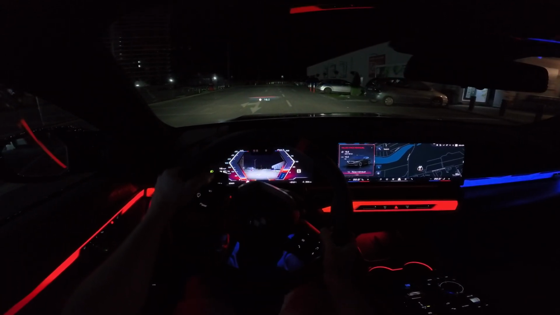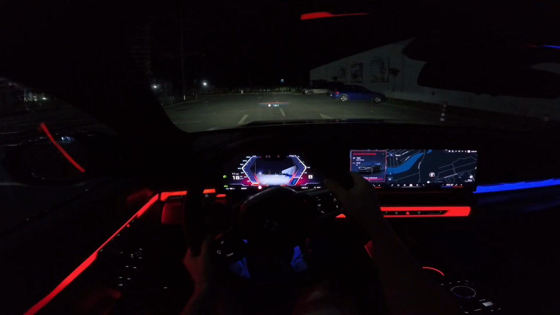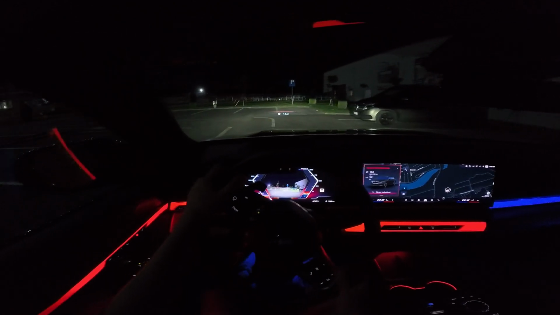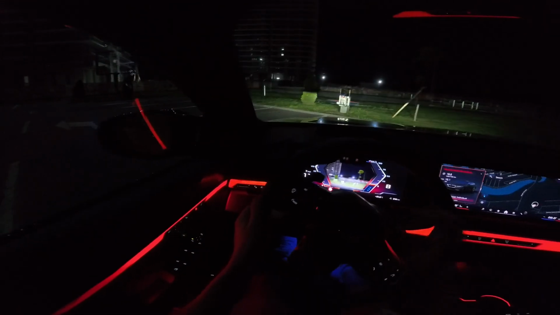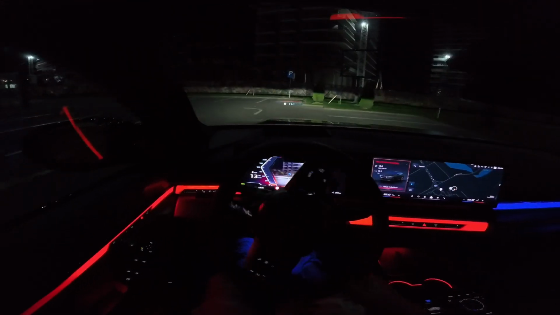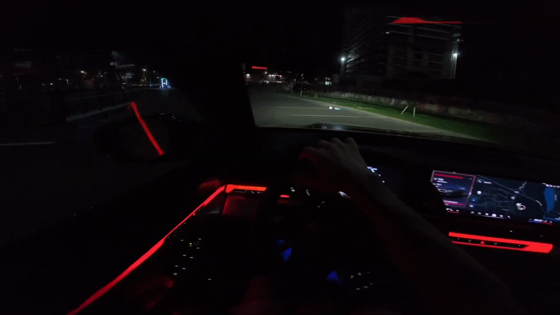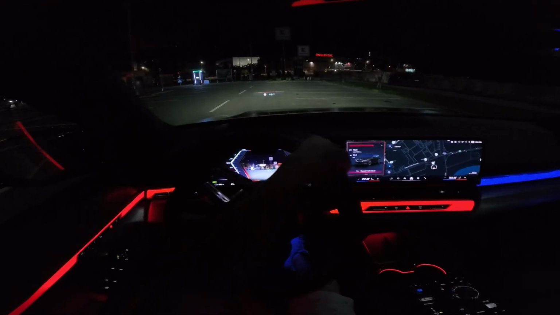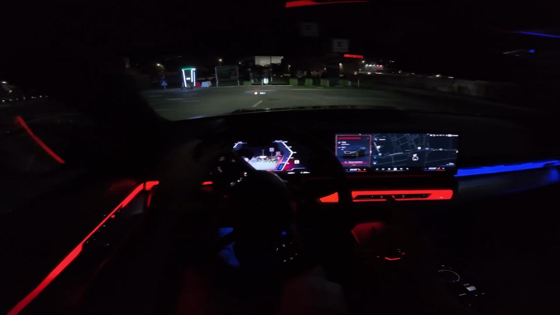But depending on the speed, if you drive faster, it will get a little bit stiffer. If you drive slower, it stays soft. But definitely if you go left and right, you feel how the rear wheels are steering. I really feel that.